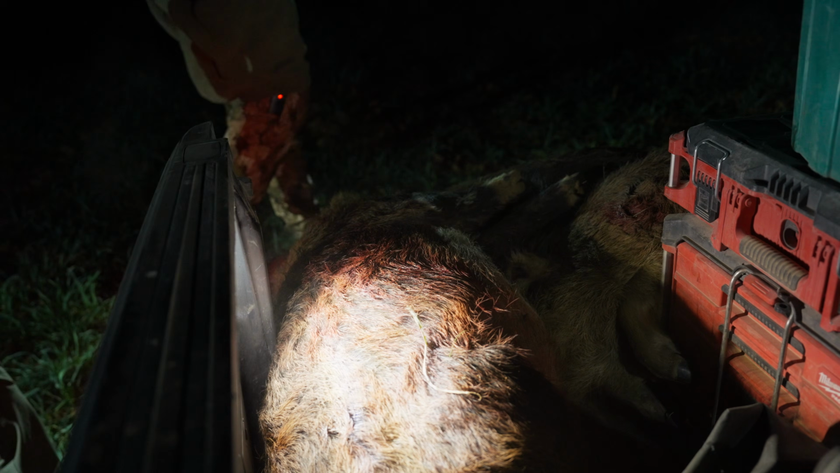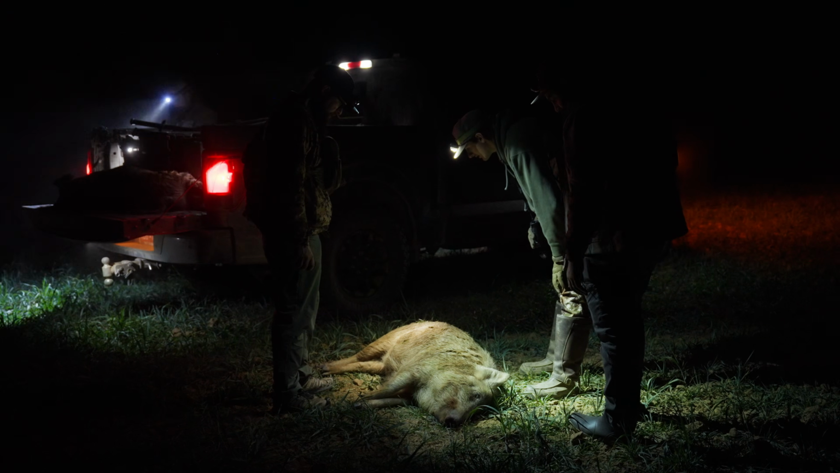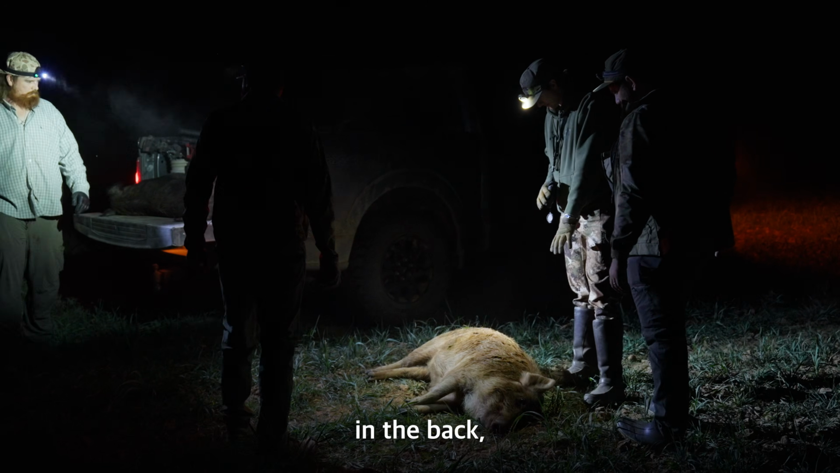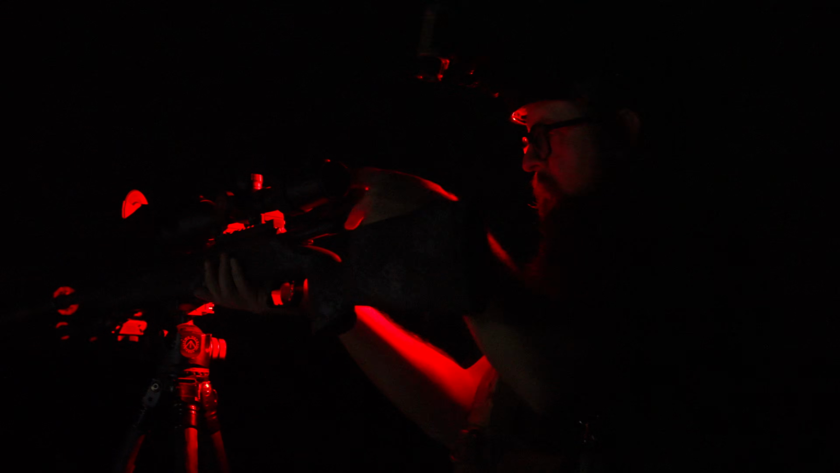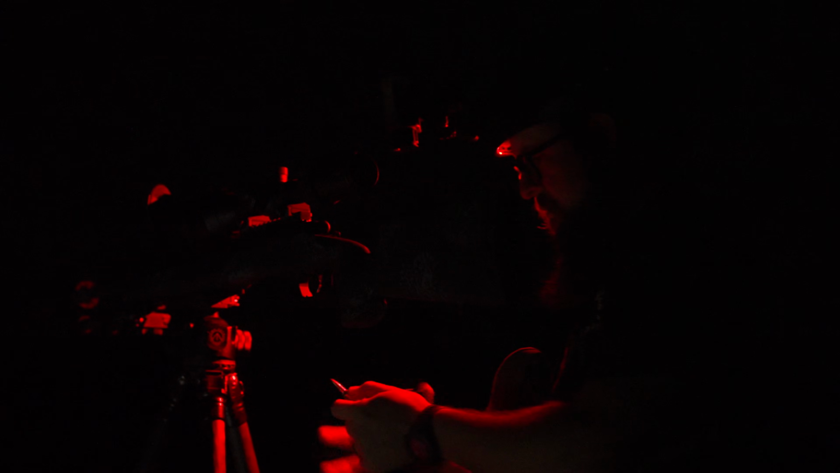Stinky one. I noticed in the thermal smoke roll this color. Yeah, this one was a big wet one in the back that I shot at. Out here in the dark, there's no margin for error. Either your gear performs or the hunt ends early.